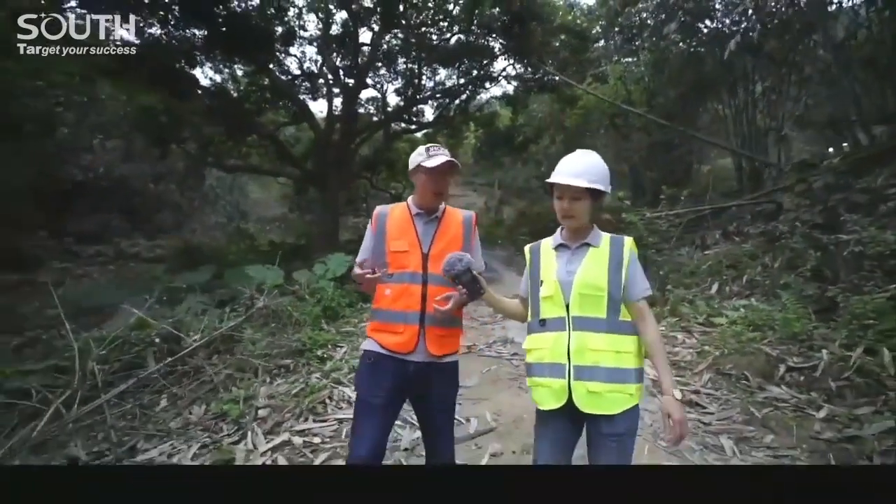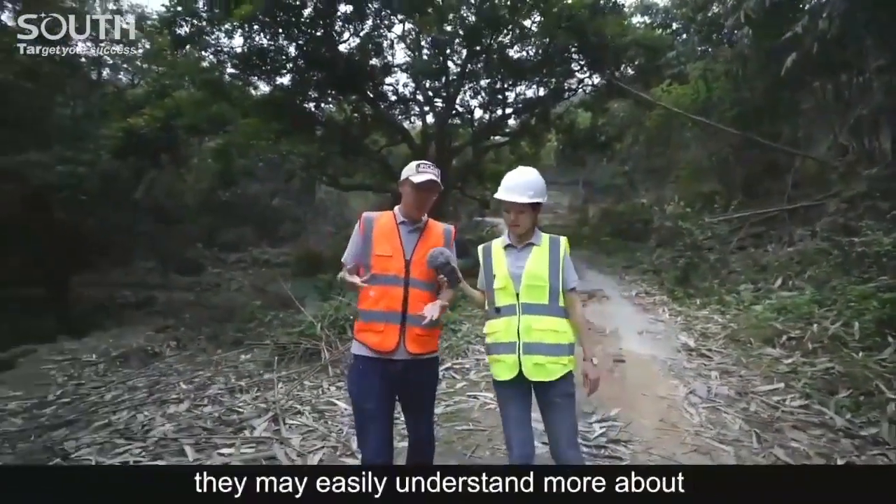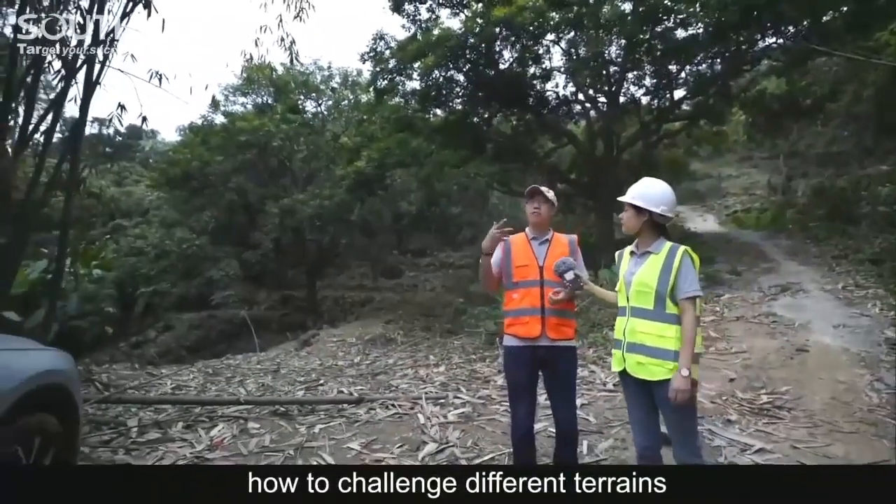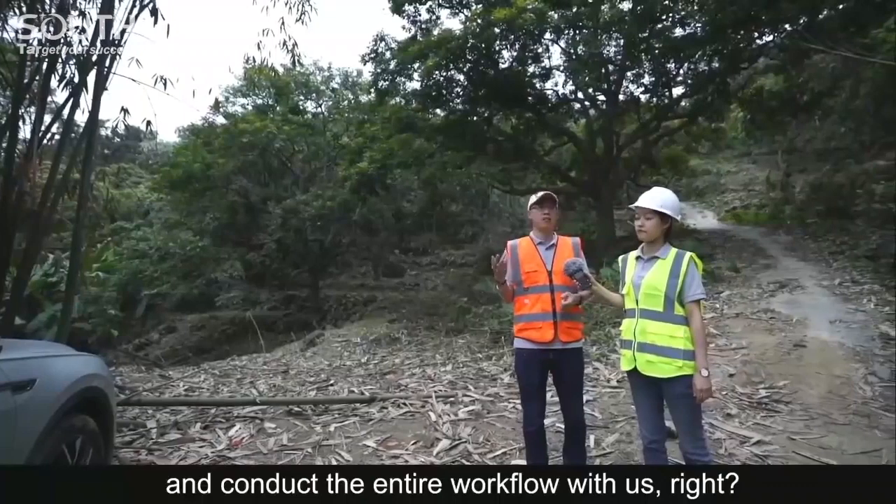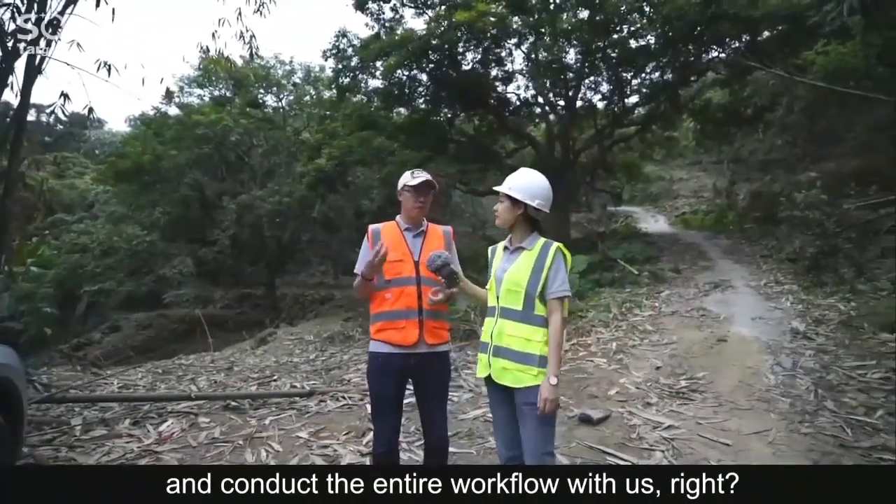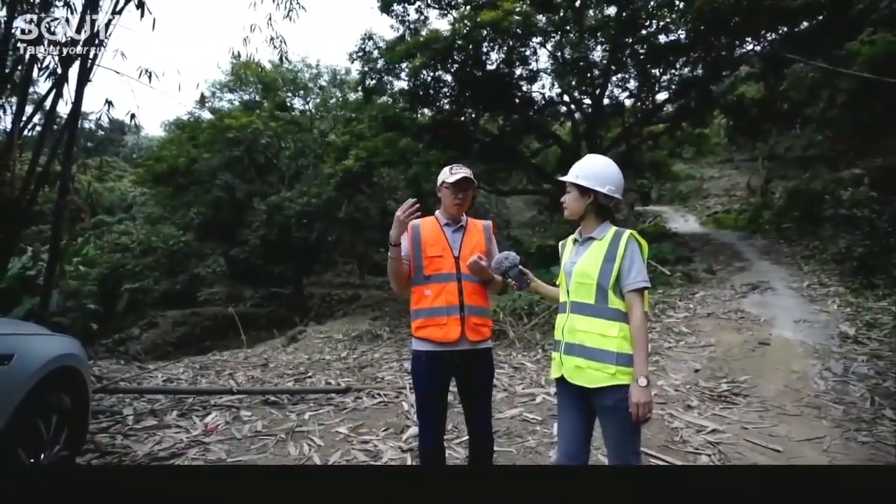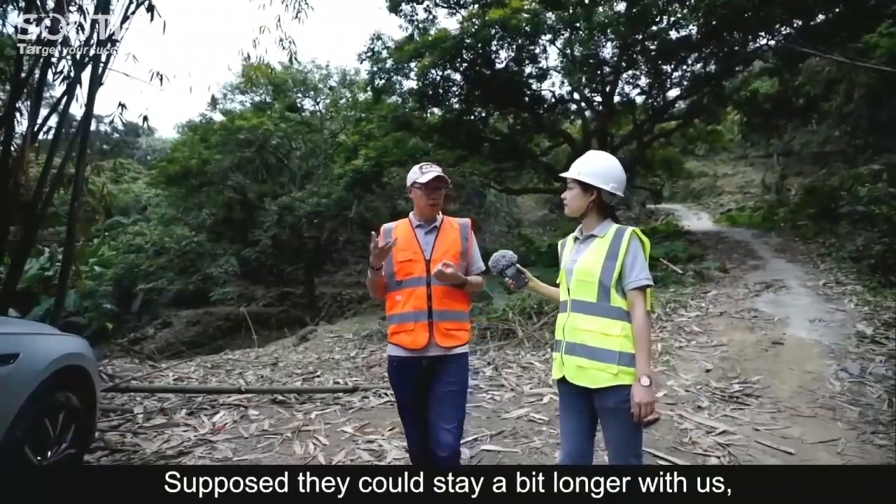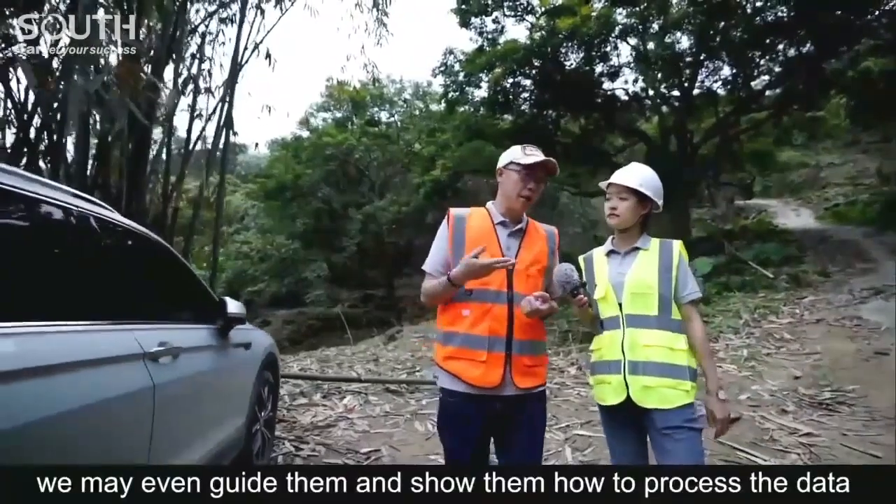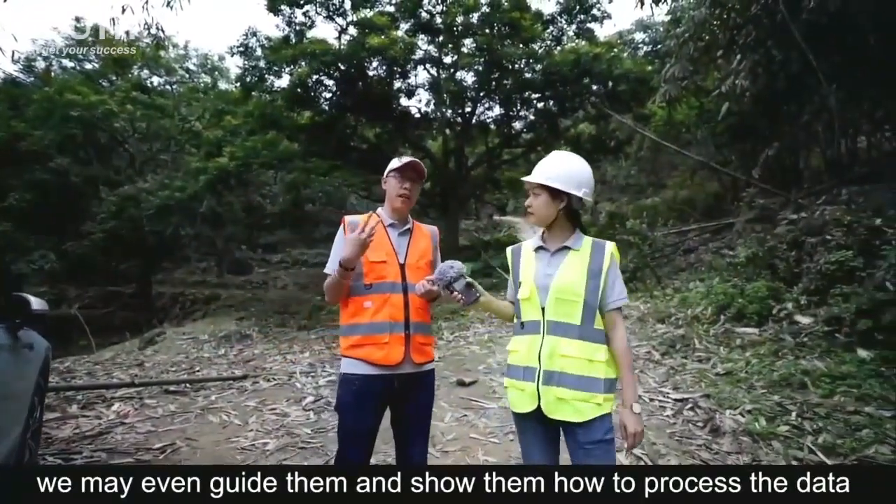with us, right? And suppose they could stay a bit longer with us, we may even guide them and show them how to process the data and generate the results as desired by the employer, right? No simulation, but all reality. 100% hardcore. Good. So, is it more practical for them to learn?